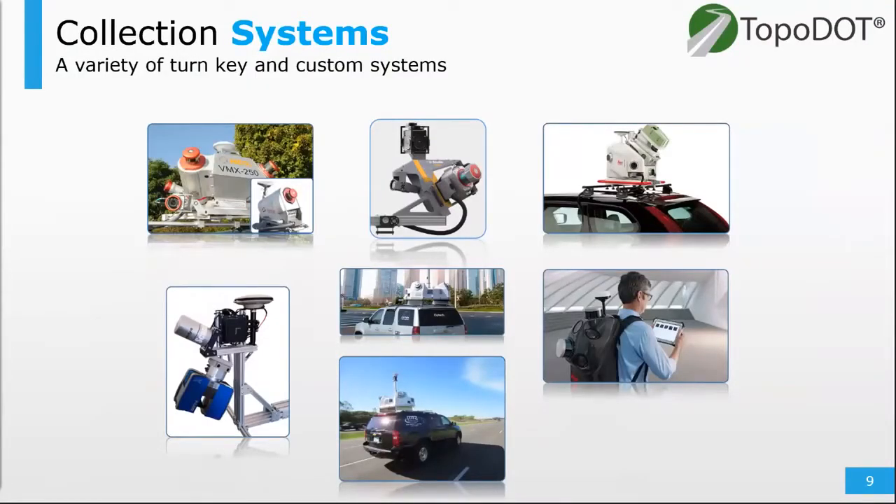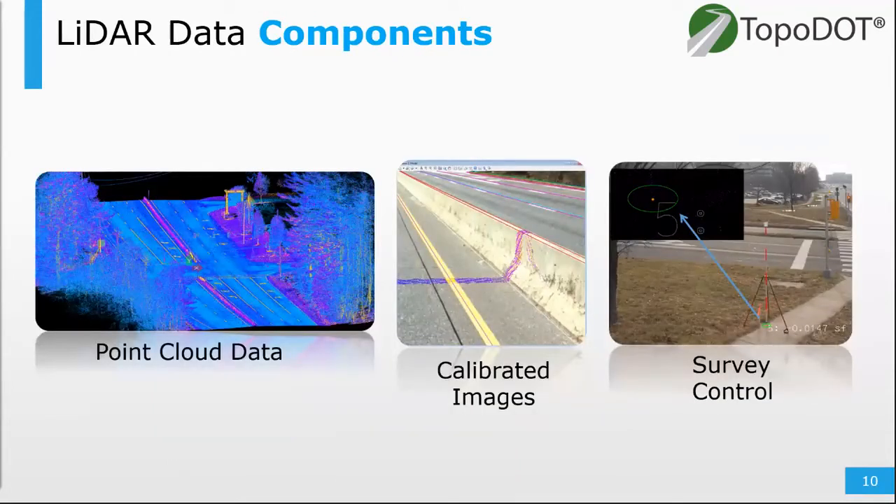And there's a lot of options on the market when it comes to hardware. Here's a handful of mobile systems, and they all produce data with a variety of data characteristics between them. But what they collect and how they collect usually remains the same. These are the common data set components collected and used.